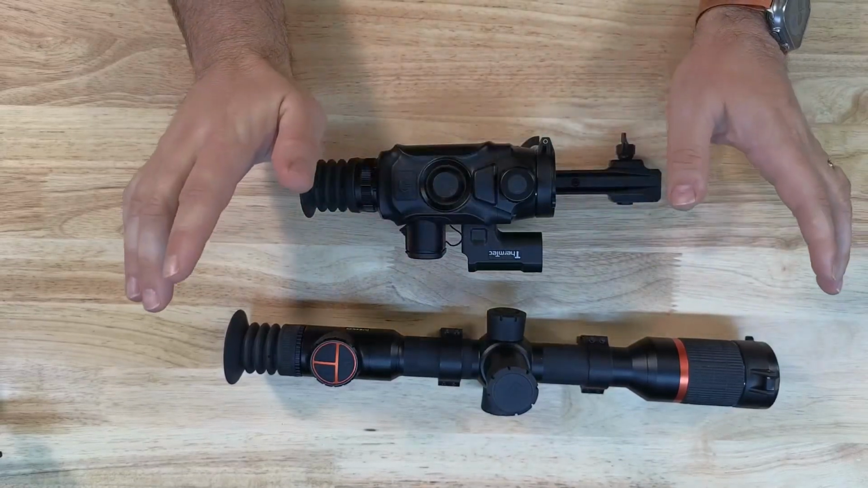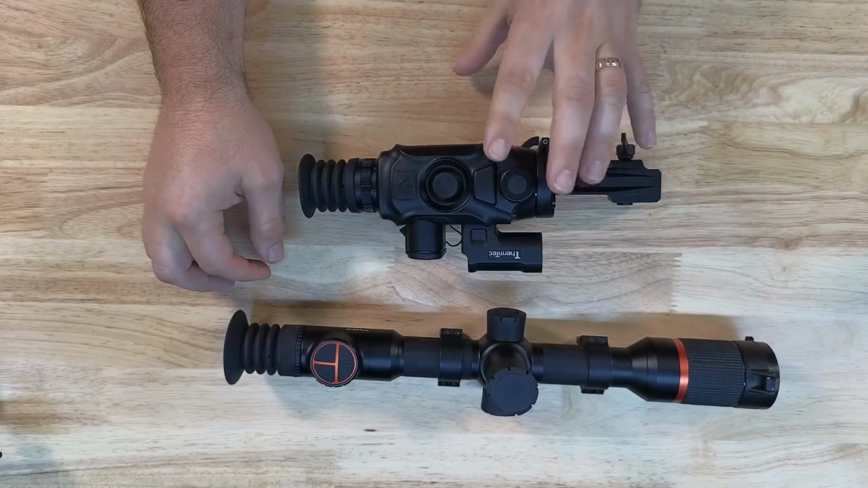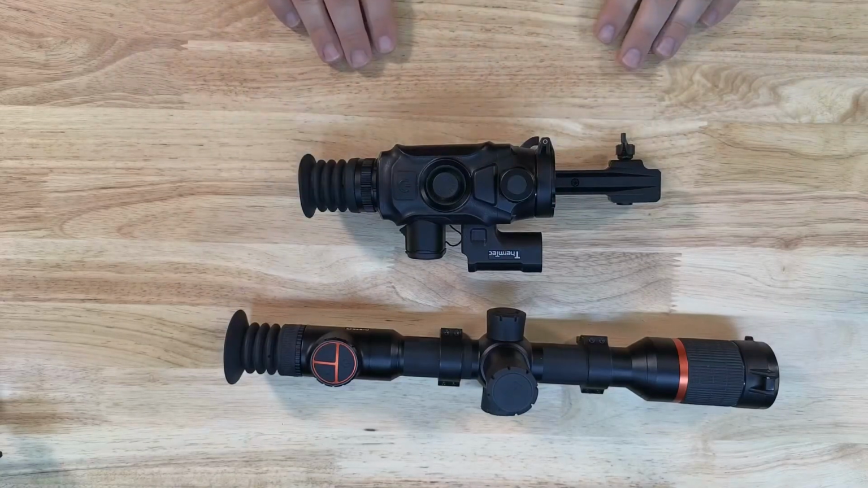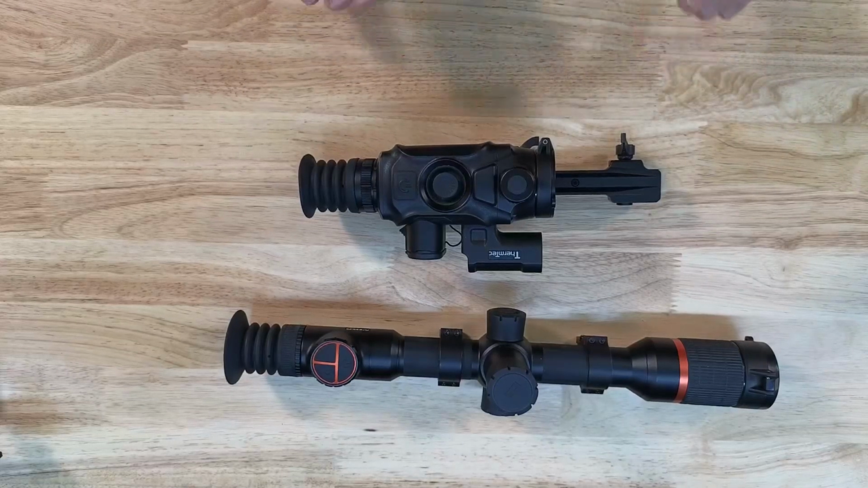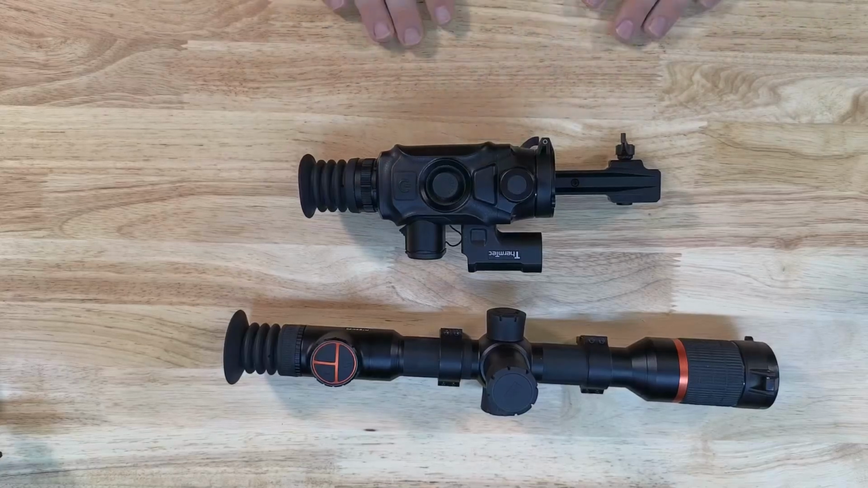I've gone away from generally all tube scopes at the moment and am running these brick style devices, and we see them in a couple of different brands. ThermTec have got various different ones. The Hikmicro have got the Panther series, which is fantastic as well. So they're definitely out there. I just, for me, much prefer it.